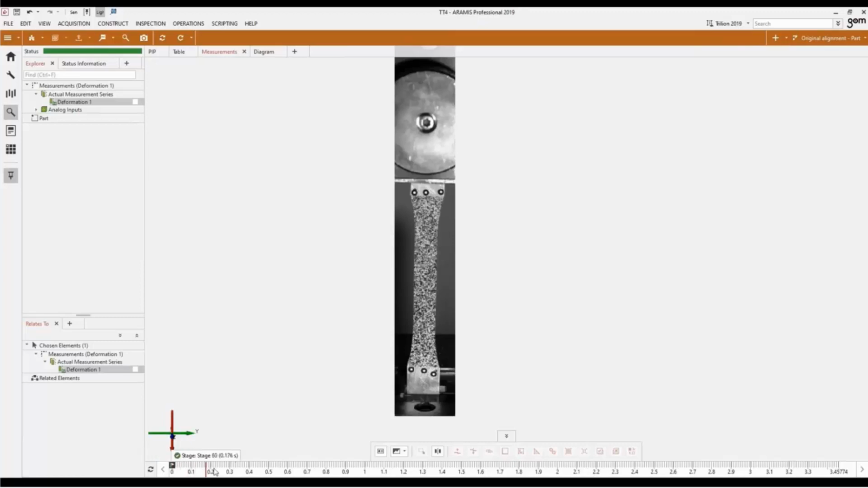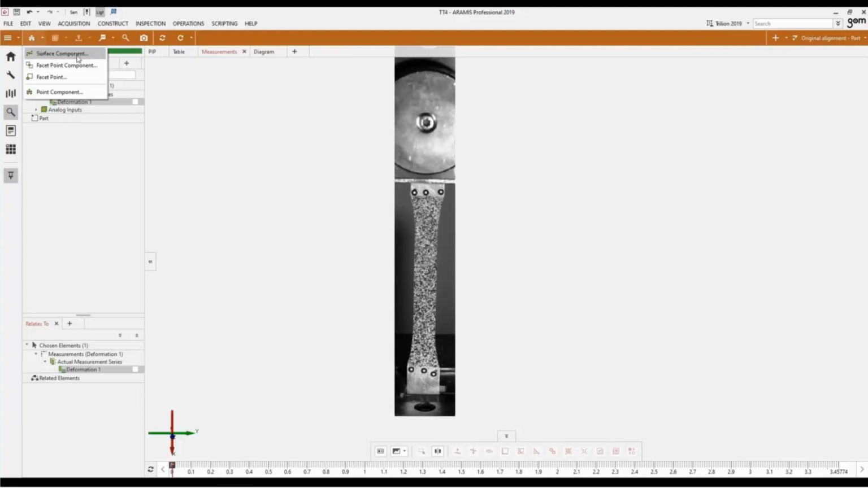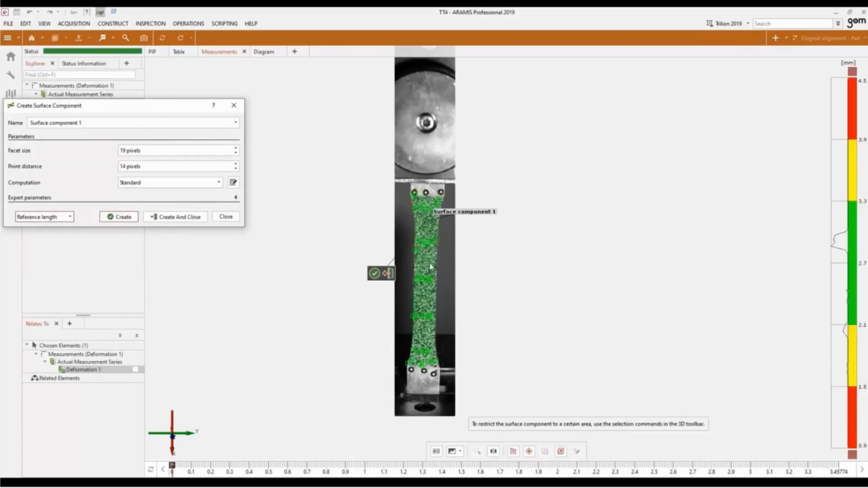So now in the software, I'm going to scroll through the timeline you see on the bottom, and you'll see the image automatically update. These are all the images that were recorded for the duration of the test. Then the part breaks right there. So now I'm going to go back to my initial image, then define my surface with the surface component function. It automatically looks for the stochastic pattern that you see on the part and identifies the surface.